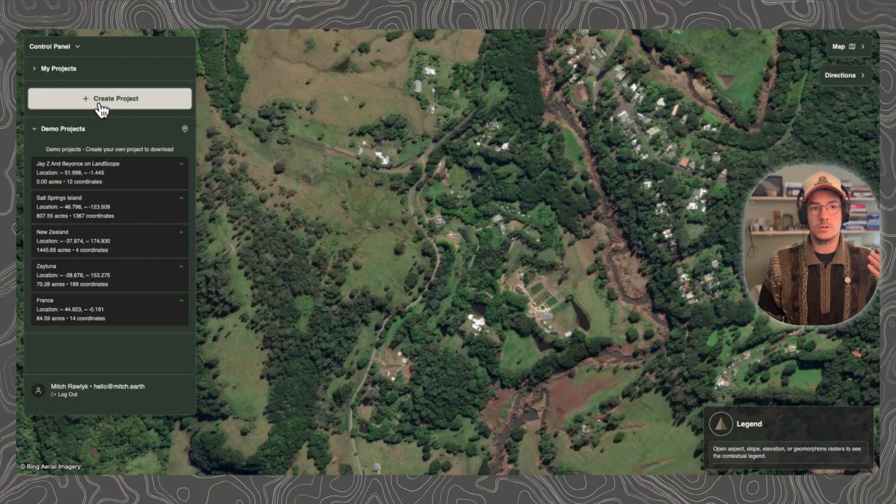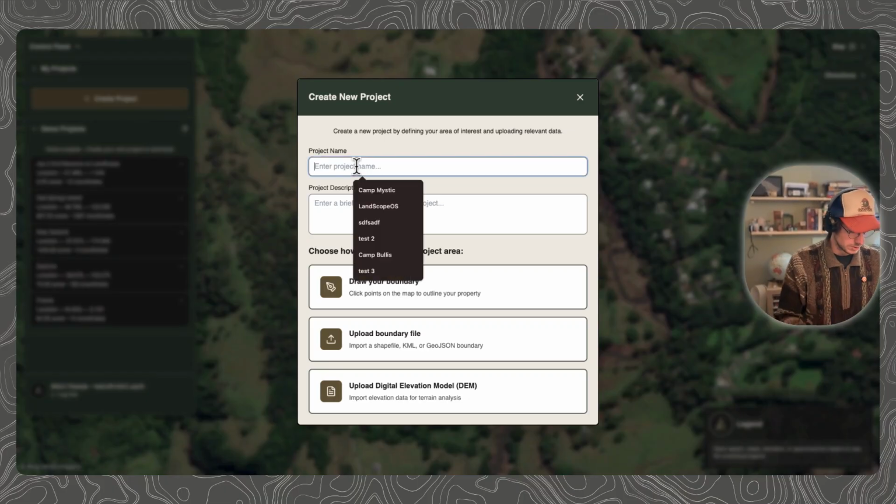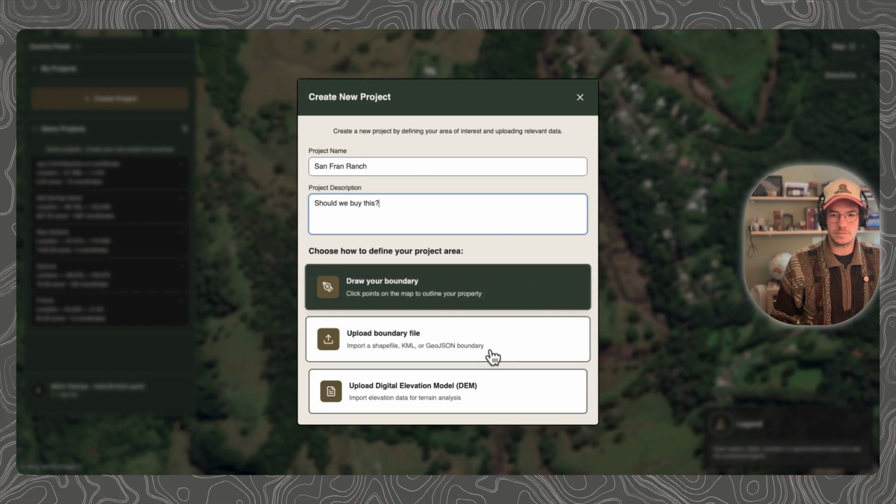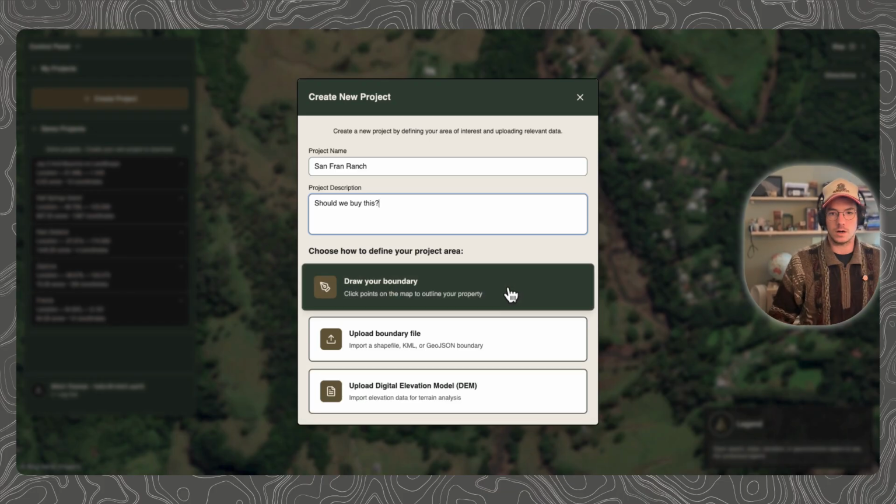Or if you want to create a project of your own, it's really easy to do so. Go create a project, enter your project name. Let's go to, I don't know, San Francisco Ranch. Should we buy one? And there's 3 ways to do it. You know, draw a boundary, upload a boundary file, or upload your own digital elevation model. Just for the sake of this, let's go draw our boundary.